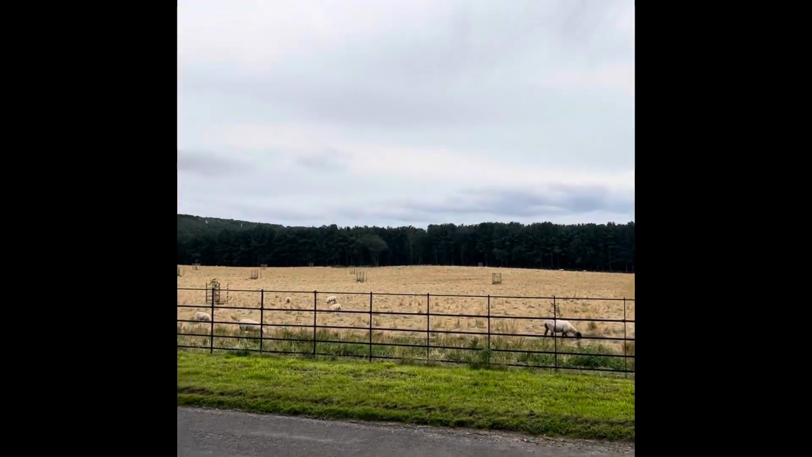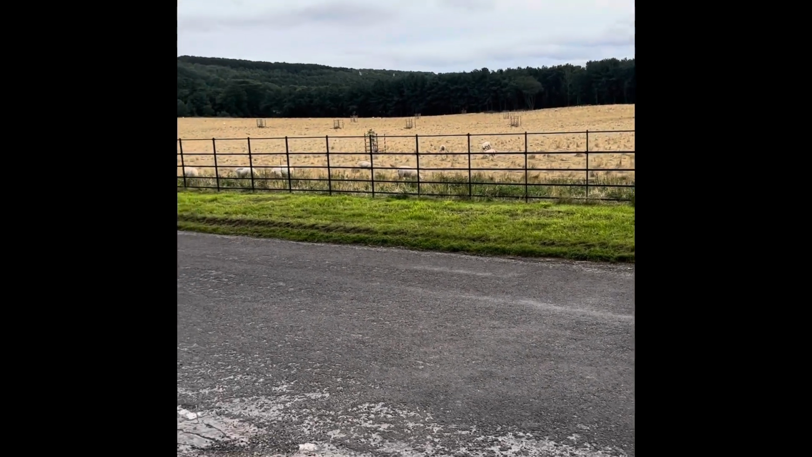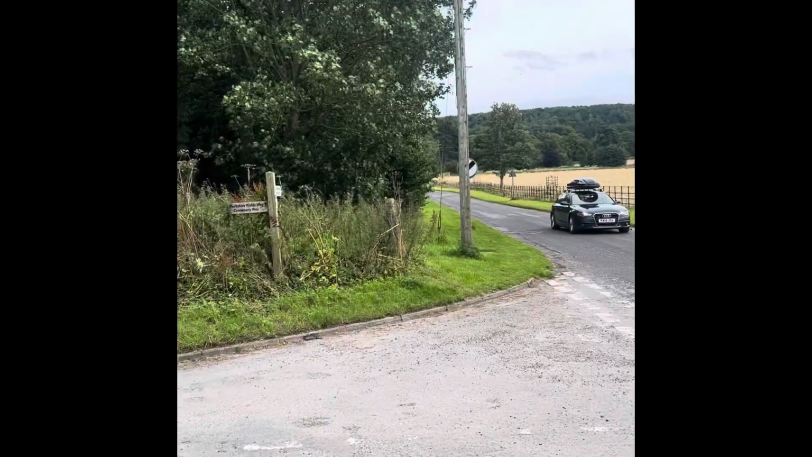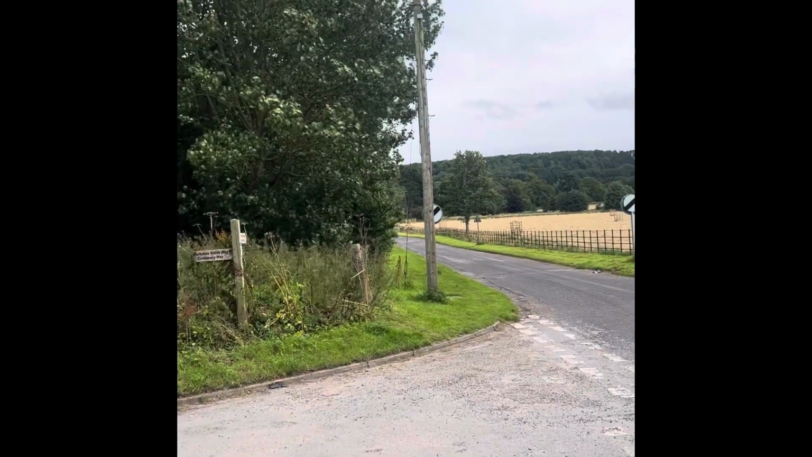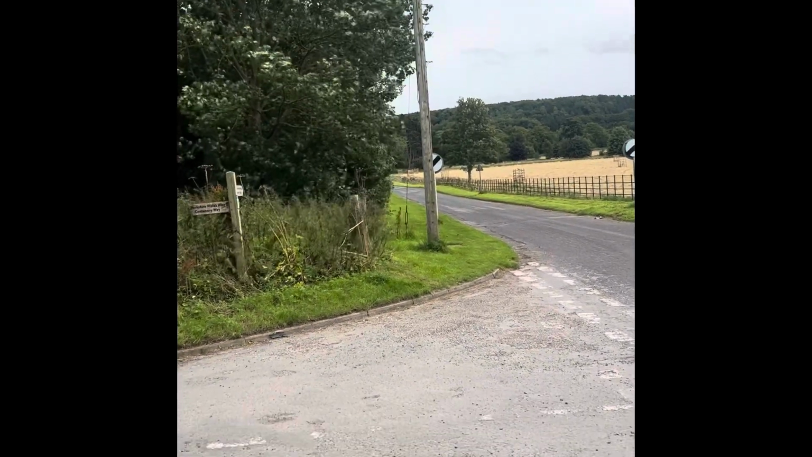The main tree line back over there is 287 yards, so I guess at 200 yards was a bit out. The tree up there, I had that about 100 I guessed. Oh, I can't complain, 108 yards, I wasn't too bad with that.